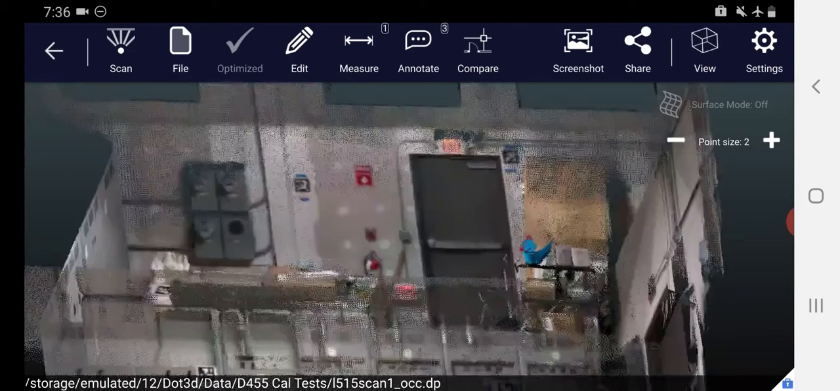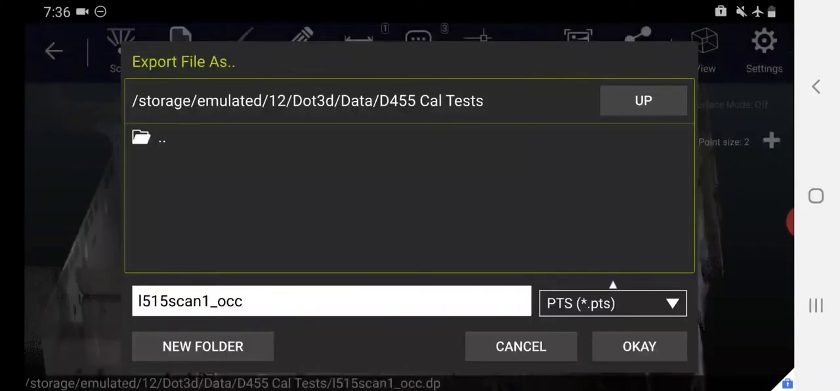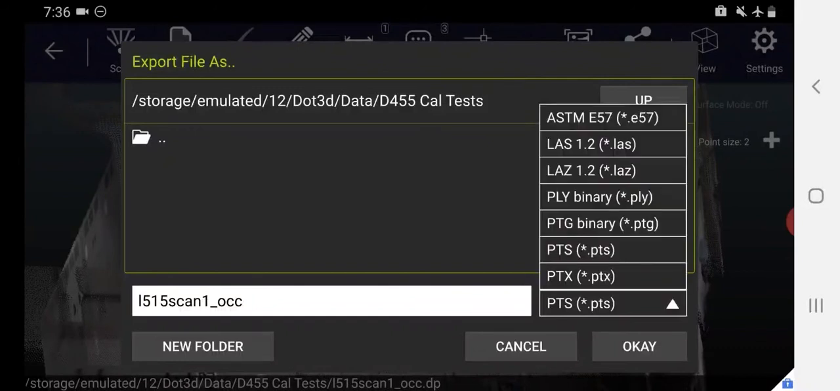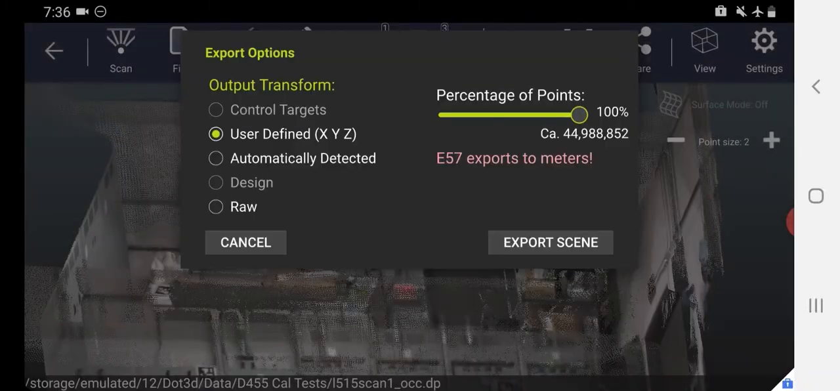Instead of going to the Save As button, you want to go to the File Export button. And this will allow you to export to, in this case, 7 different industry standard point cloud formats. E57 is a very commonly accepted one that we'll utilize in this case. And we'll note that E57 only exports to meters. You'll see these notes on some of the different file formats we support. And we typically will want to keep 100% of our points, though you can decimate your data here if you'd like.